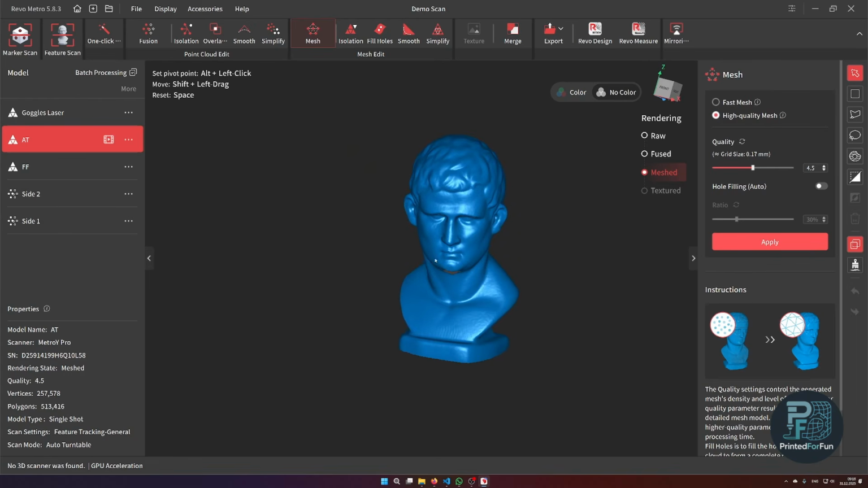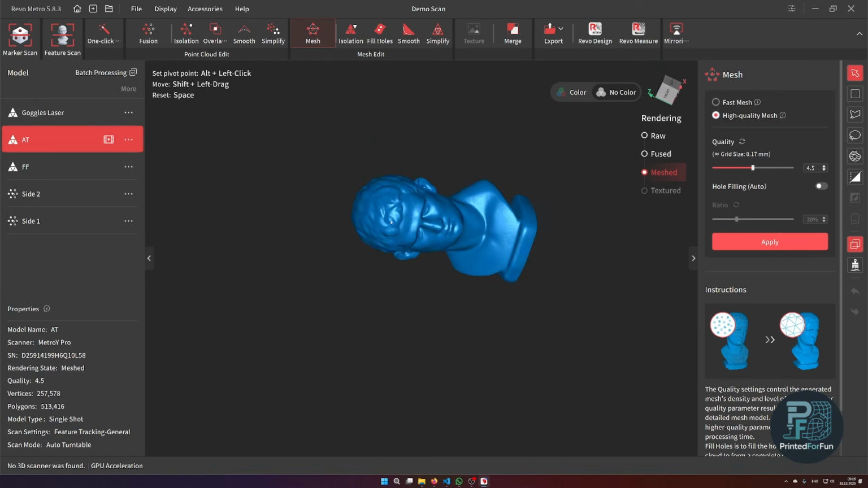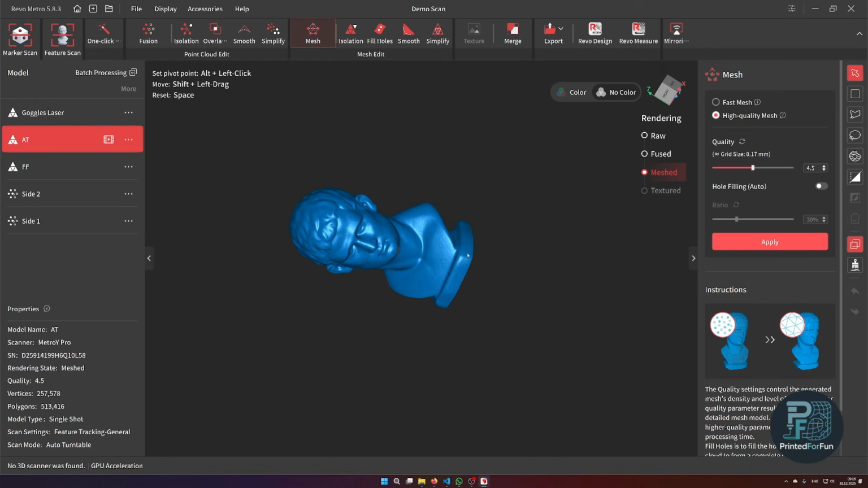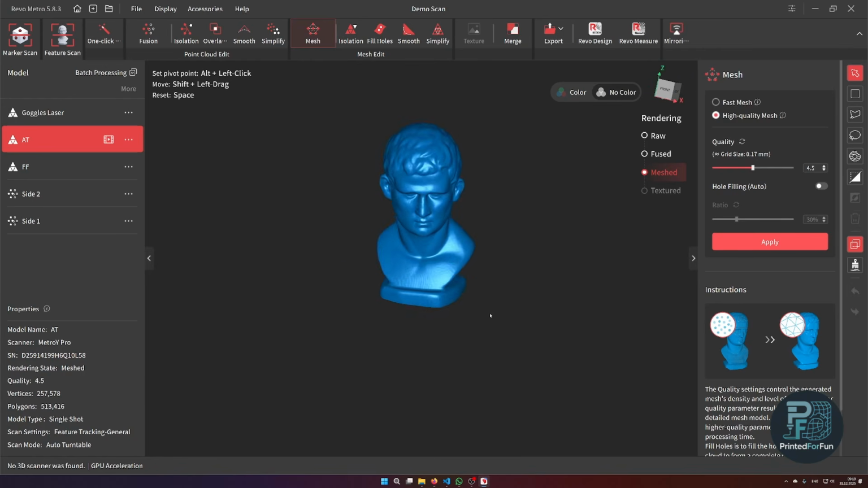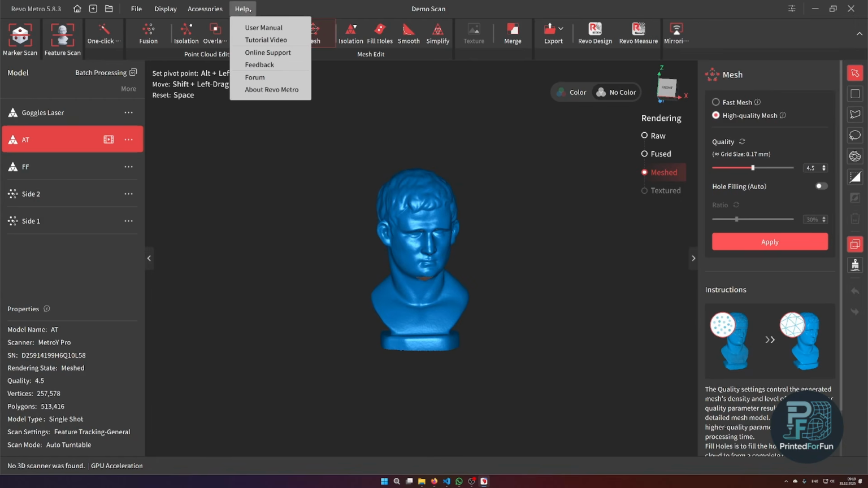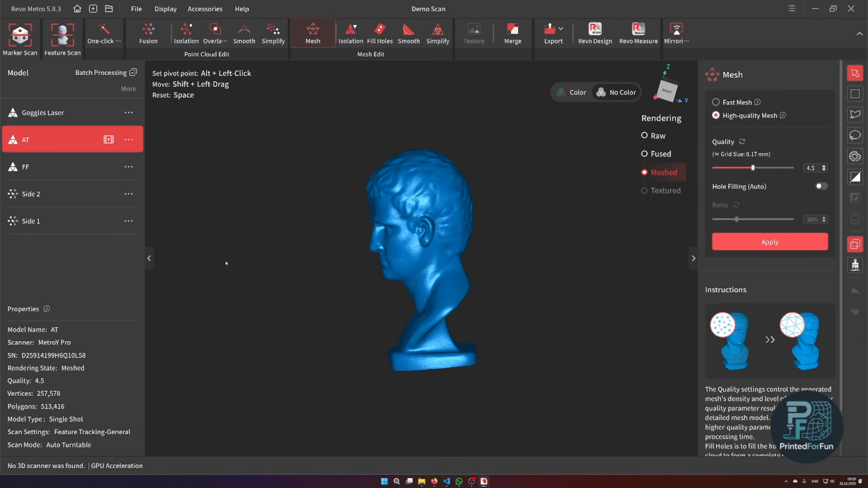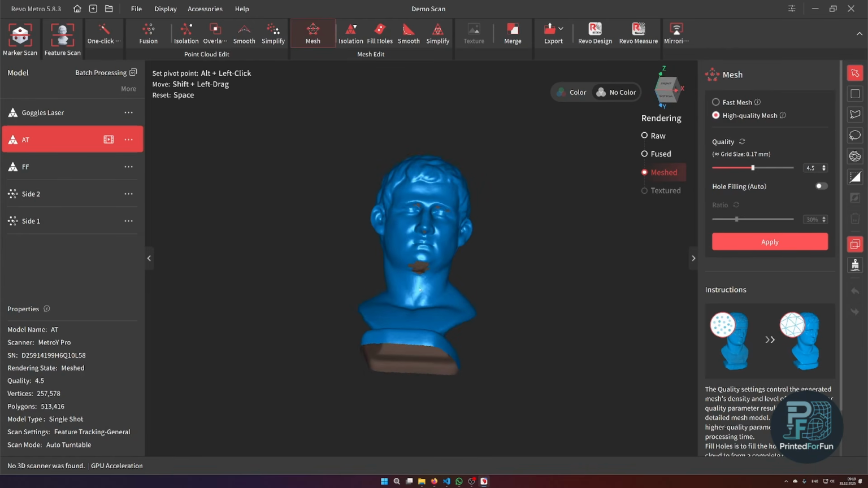And a nice trick in Revoscan: currently the view isn't orbiting around the part itself, but when I press Alt and click on the part, then it orbits around the picked point. So this may be quite handy. There is actually a user manual in the help section where all of this is documented, but most people won't read it. But yeah, for a part roughly 5 centimeters tall, it's quite nice.